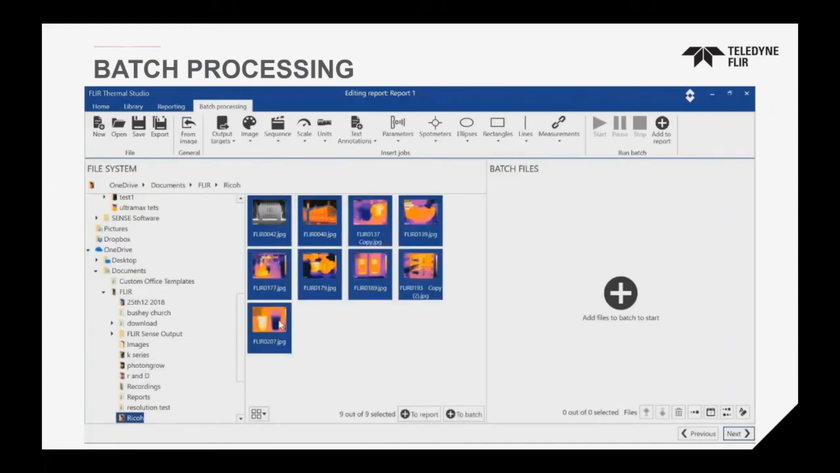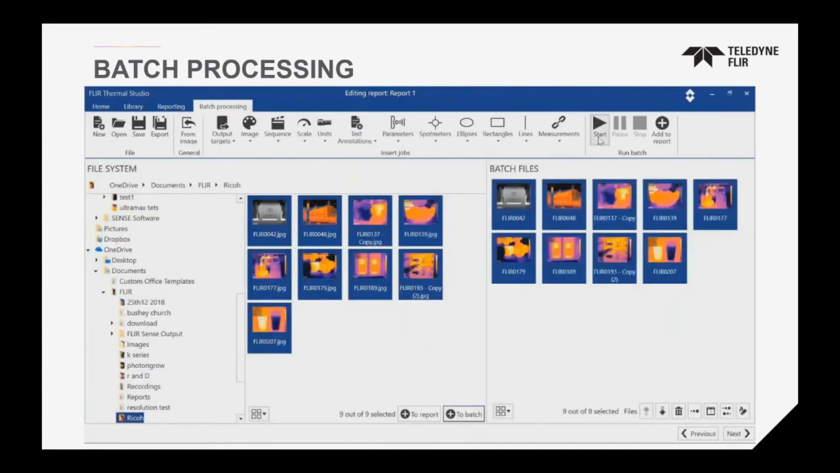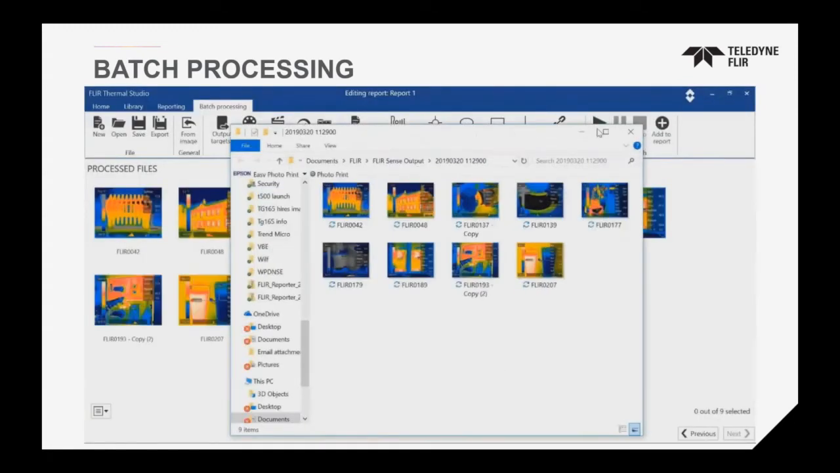Here we are choosing our images, adding them to the batch processing, and we're going to start. If you notice, the original images are kept. The program doesn't touch the original, so you always have whatever was captured originally. Now you have a new set of images, so basically a copy of the original image with the settings that you applied from the beginning, saved into a new folder by a time and date format. So if you're doing hundreds of images, the program will create a folder with copies of the original 100 images. You're never going to lose the originals. You're just going to have copies of the originals with the modifications that you make. Great power.